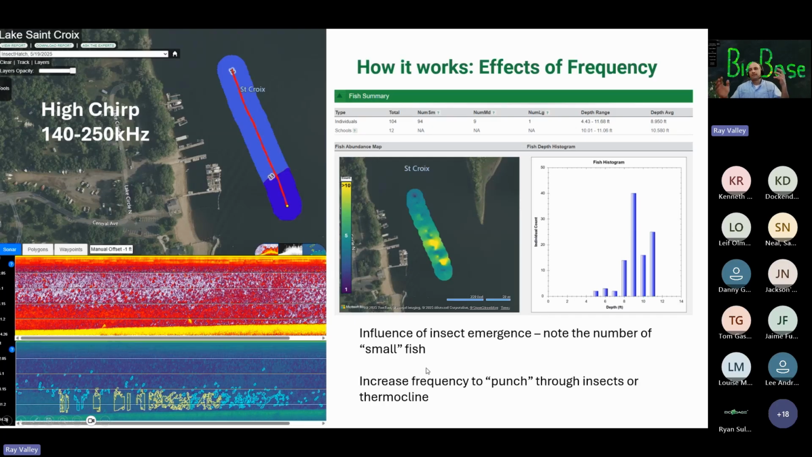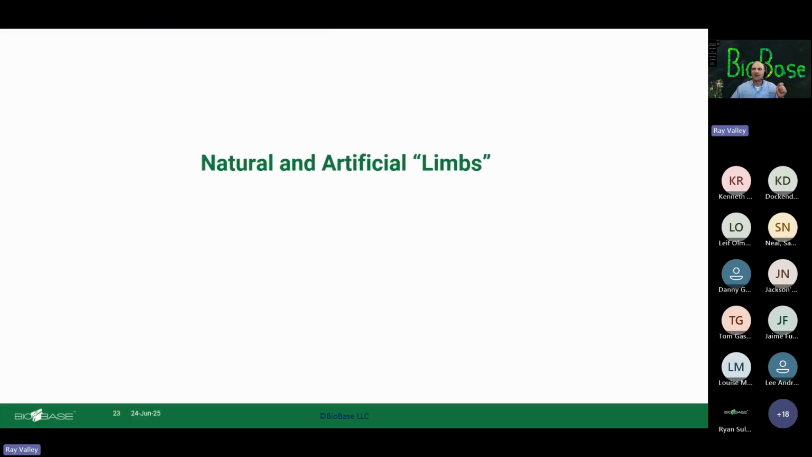So the moral of the story is, actually this is a typo: decrease the frequency to punch through insects or the thermocline to be able to just see the large fish. I'll correct that on the PDF I send out.